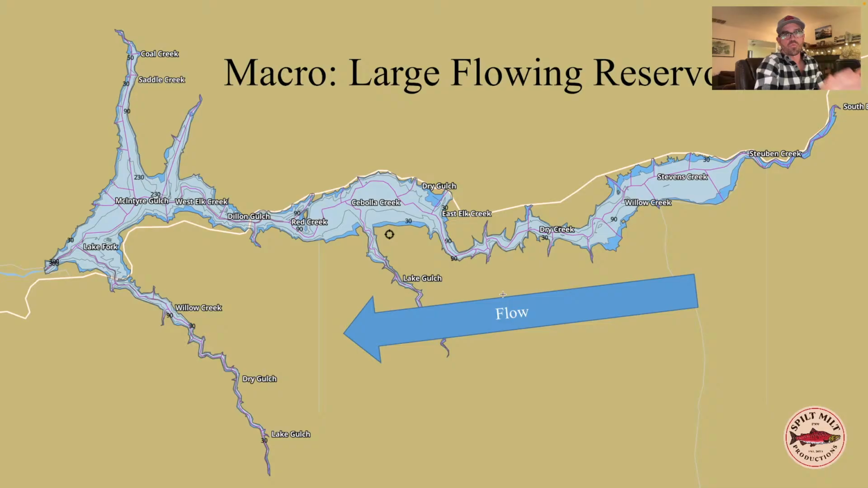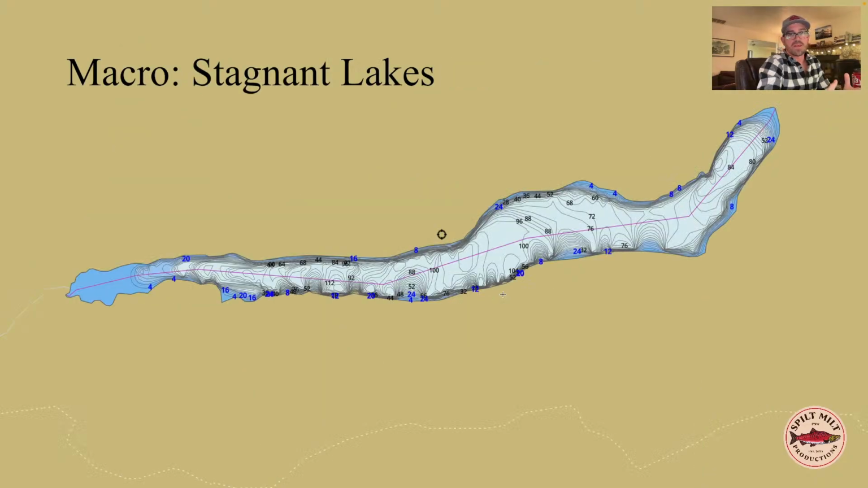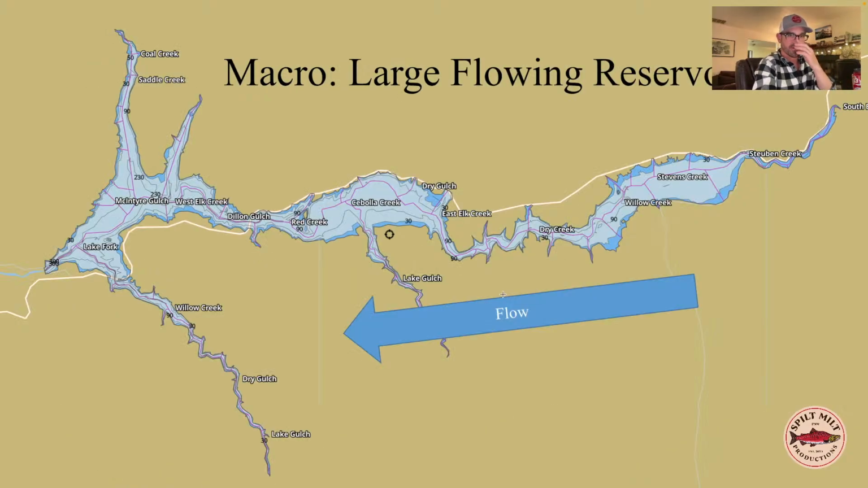So I say at one end of the spectrum, we have these massive reservoirs that are 30, 40, 50 miles long that lie on major river systems. And they're affected by current and dam releases and everything, right? So they're large flowing reservoirs. And then we have small lakes like this is Blue Mesa Reservoir in Colorado where we have the flow, so that's the current coming down there.